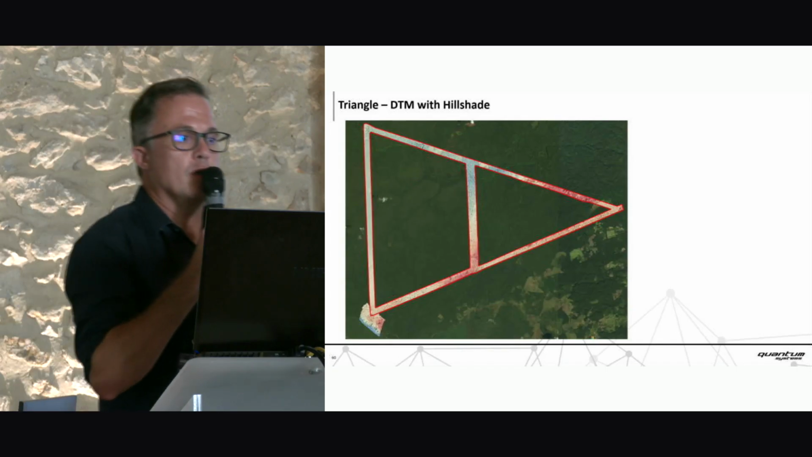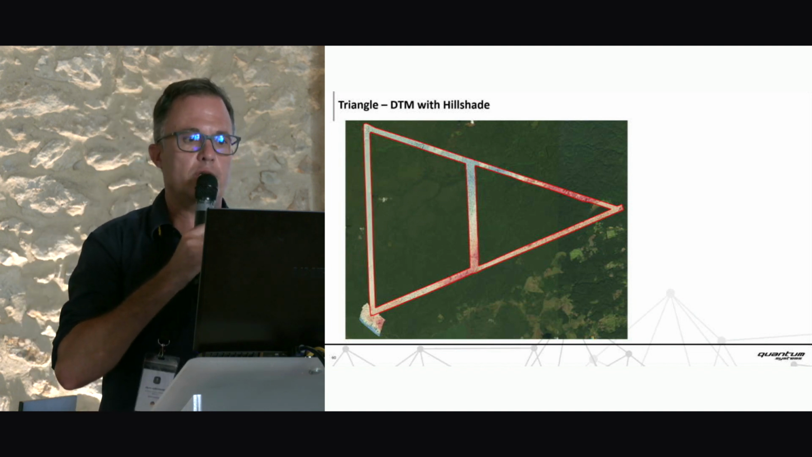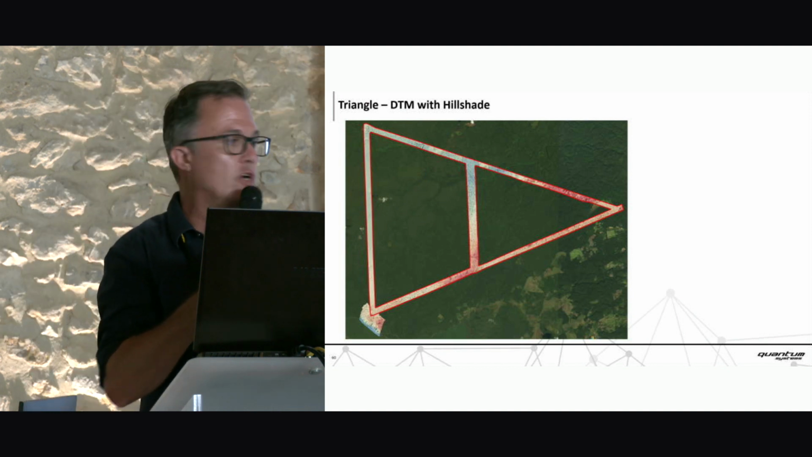Okay. So in the GIS, we process the DTM and the hillshade for better visualization, and this is the entire data set. Now let's have a closer look at it.